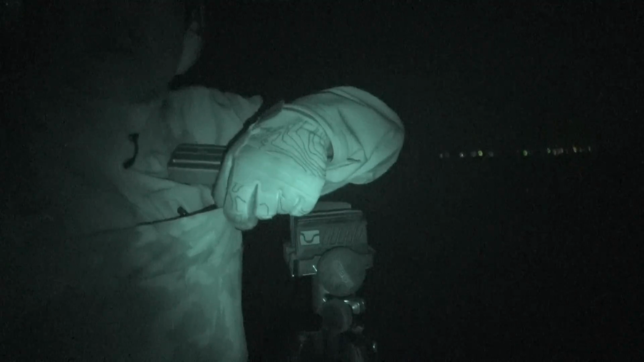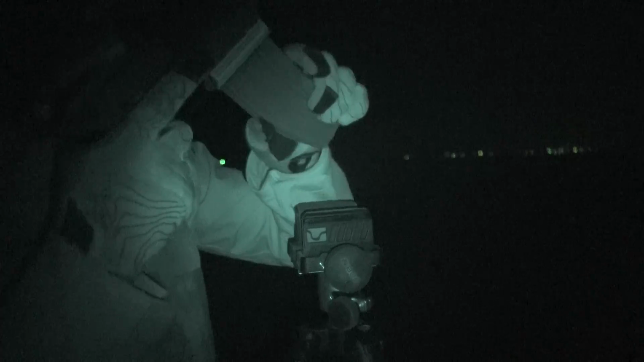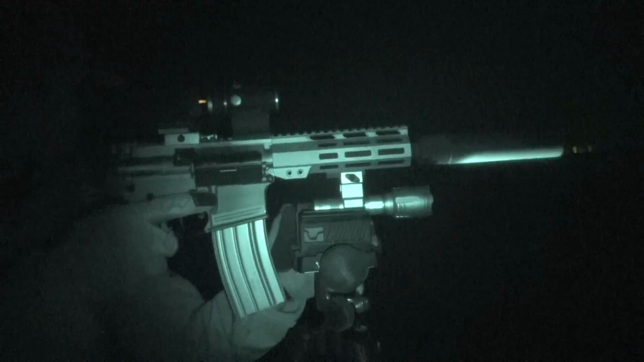By the way, this is a Blue Force Gear, and I reviewed this years ago. This is, I believe, the plate minus rack or something like it. It's like the elasticized plate carrier. It's actually not a plate carrier, it's just LBE. Yeah, dudes, this is awesome.